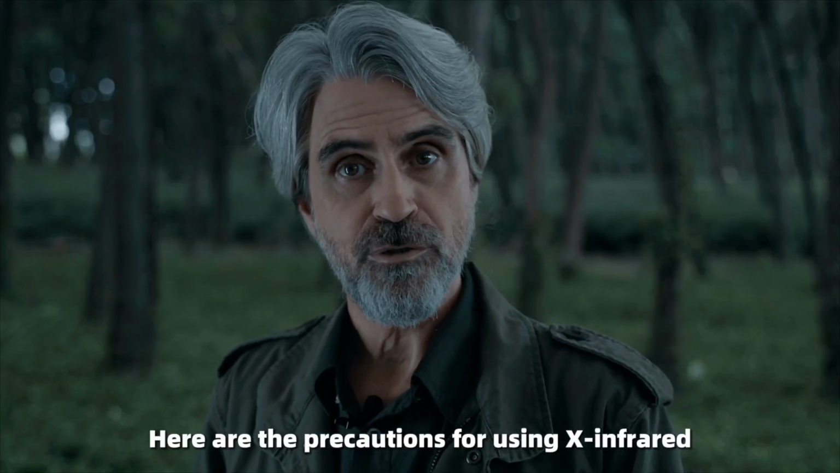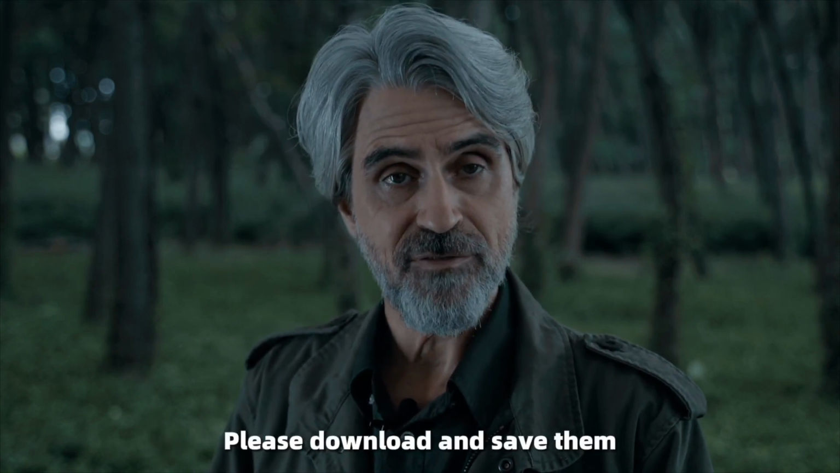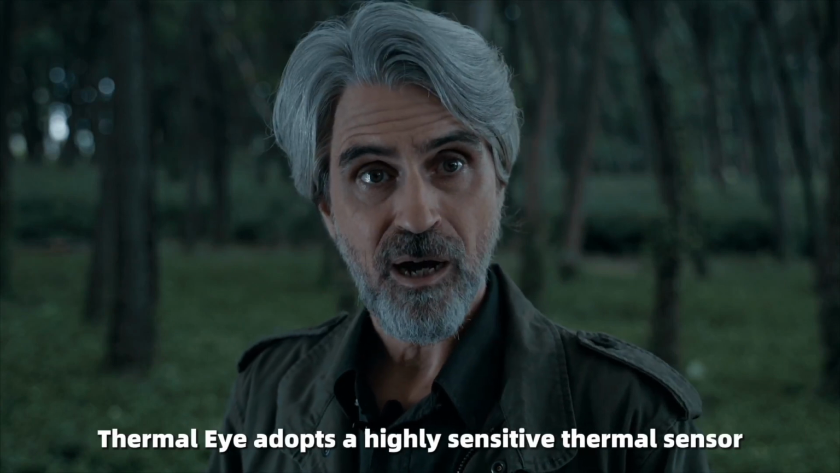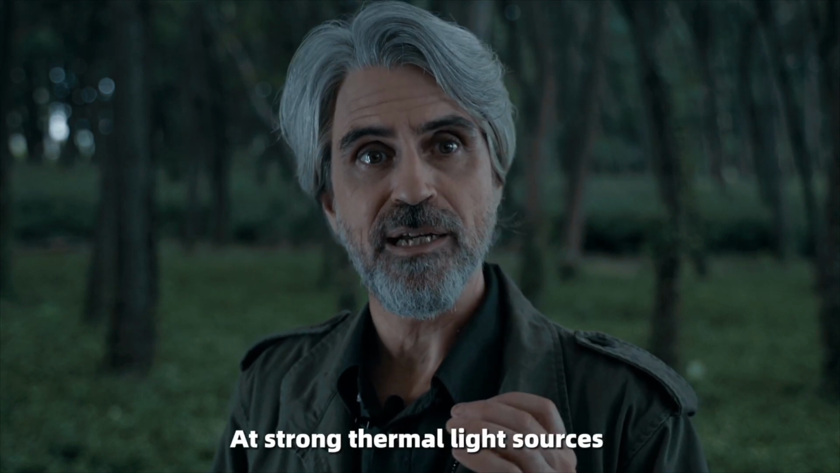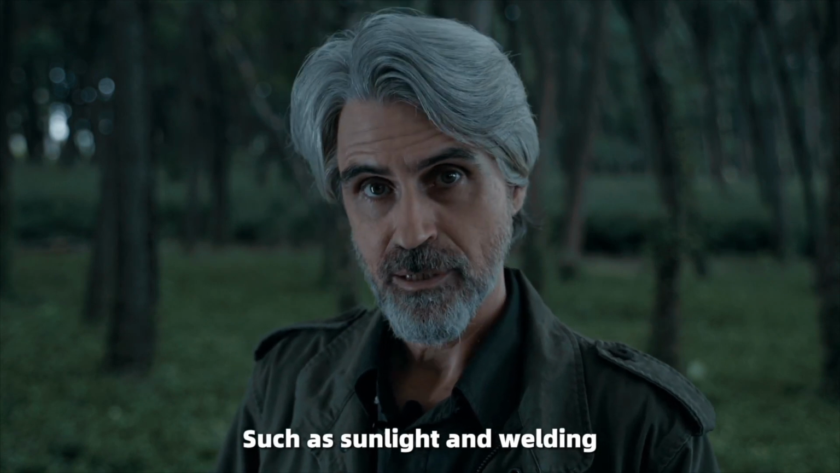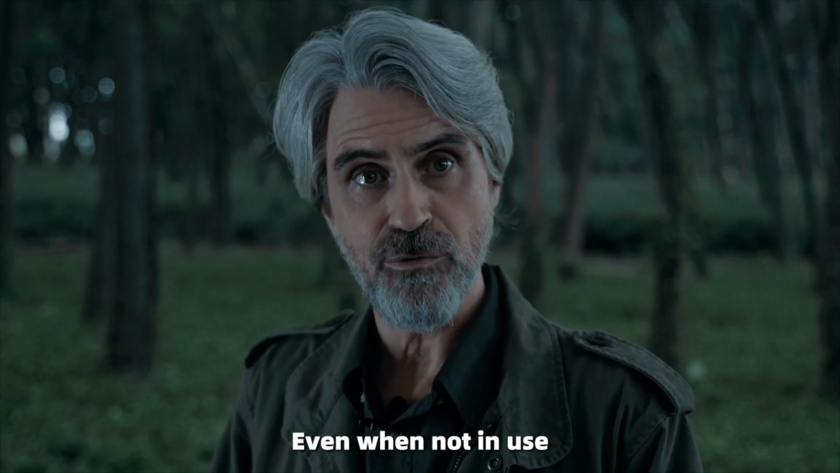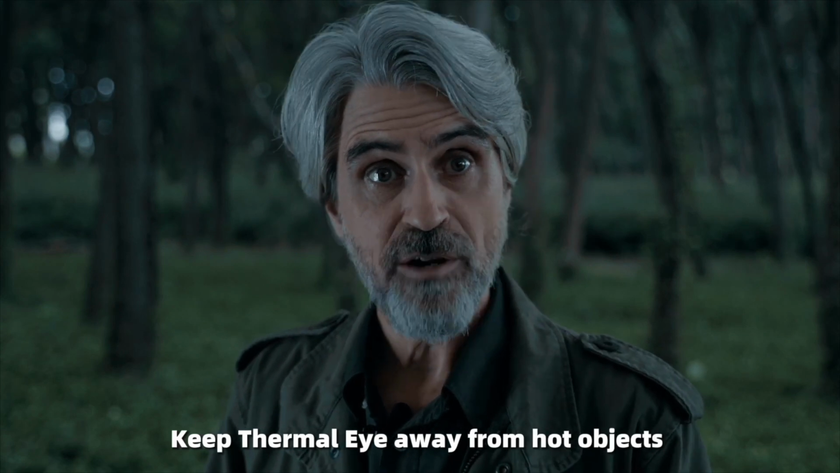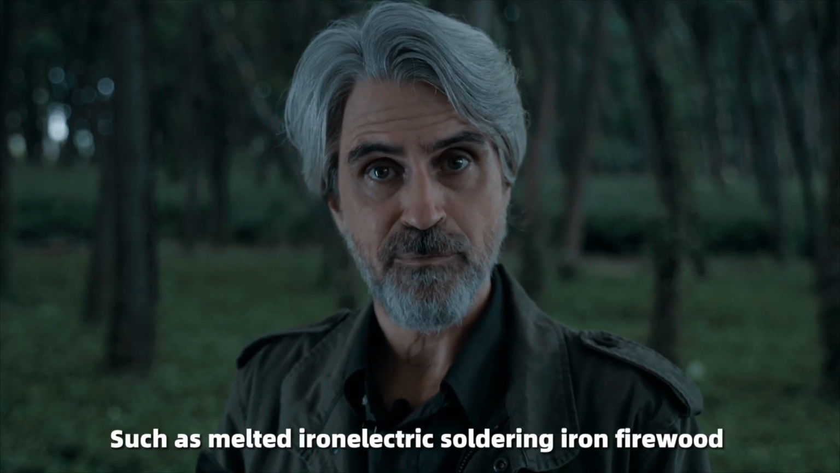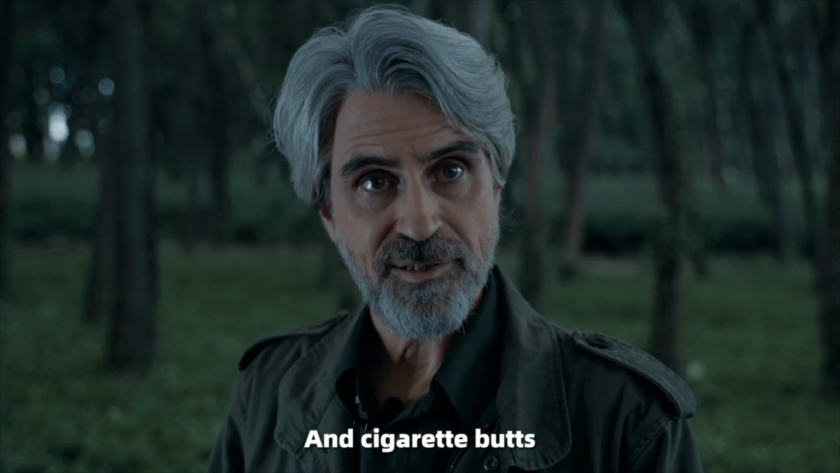Here are the precautions for using Xinfrared. Please download and save them. Thermal eye adopts a highly sensitive thermal sensor, so it is forbidden to look directly at strong thermal light sources such as sunlight and welding, which will burn the chip. Do not expose the product to sunlight or hot objects, even when not in use. Keep thermal eye away from hot objects such as melted iron, electric soldering iron, firewood, and cigarette butts,